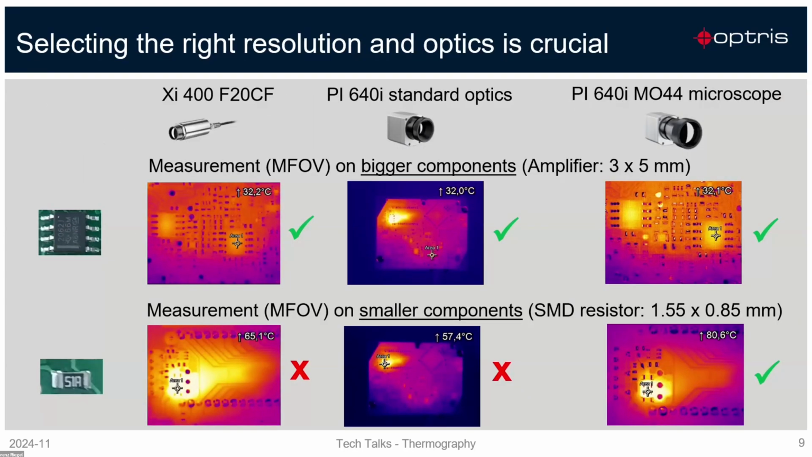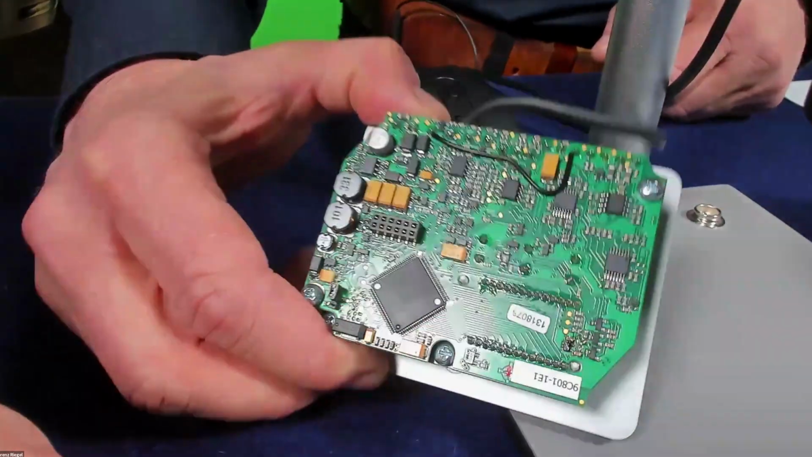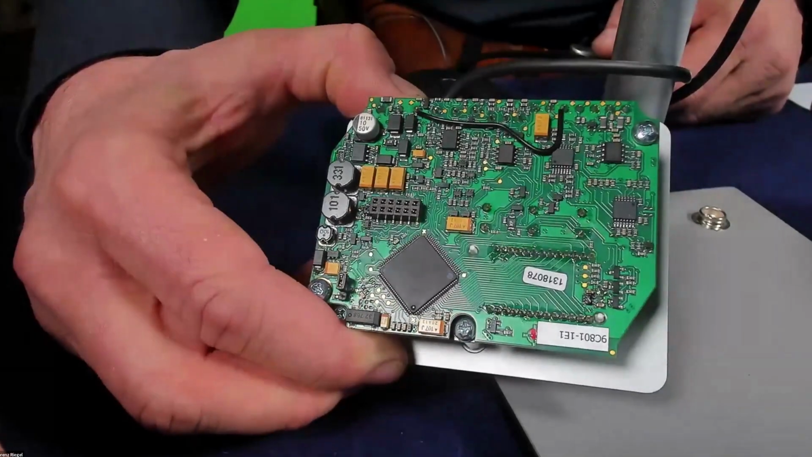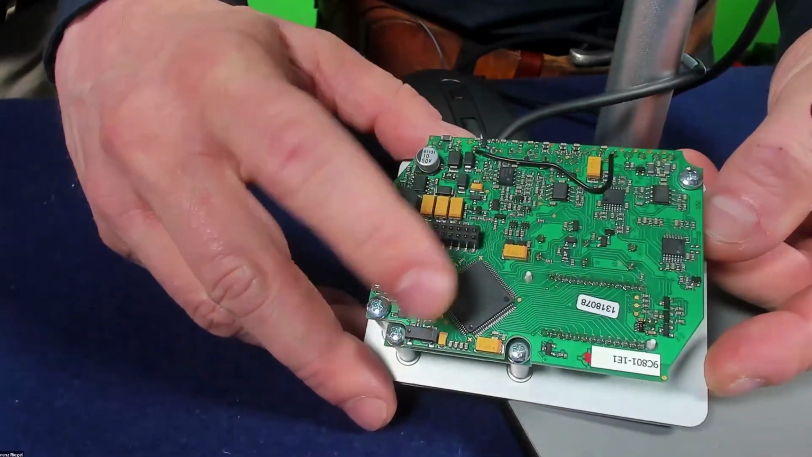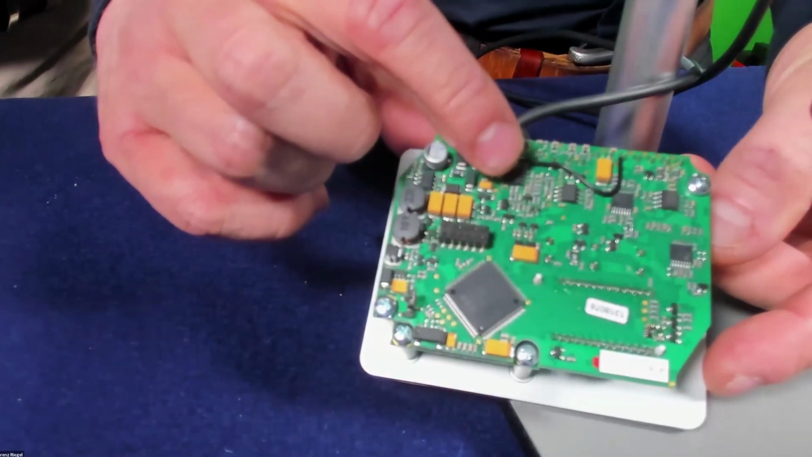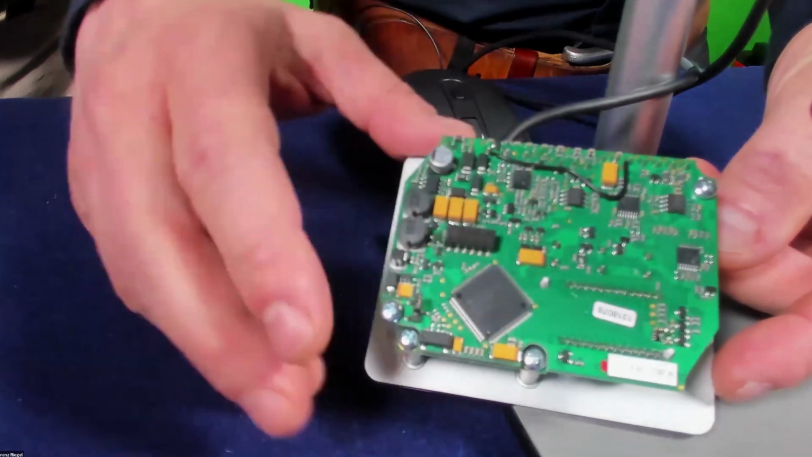Okay, yeah, the question is all the time, what is the right optic for what application? And we can switch to the table camera. We have here an example. As you can see, we have here an electronic board with different types of electronic components and also with different sizes of electronic components. And you can see it's easier to measure those chips or also those capacitors than very small components like SMD electronic components and very, very small SMD chips.